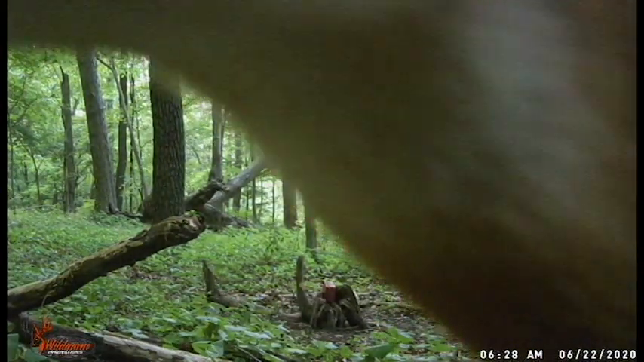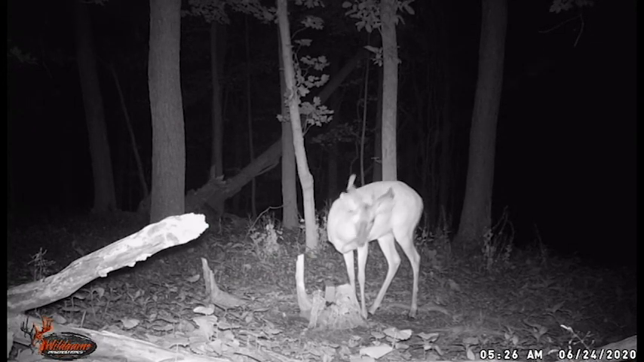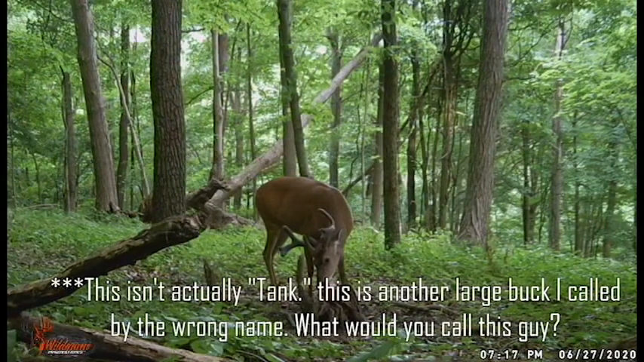Oh, hey. Oh, man, when you realize that surveillance has been busted. Oh, boy. Now, there's a better looking buck. That guy is that... Oh, that's Blindy. That's the blinded one-eye buck. Oh, there's Tank. Looking stupendous and magnificent. He's really coming into his own.